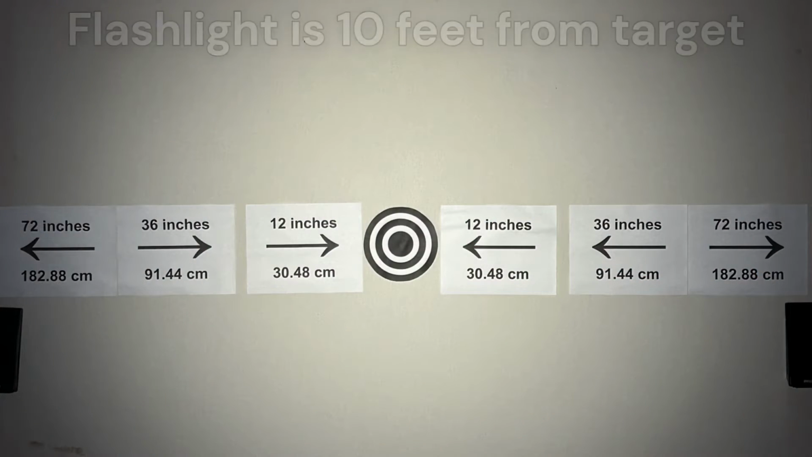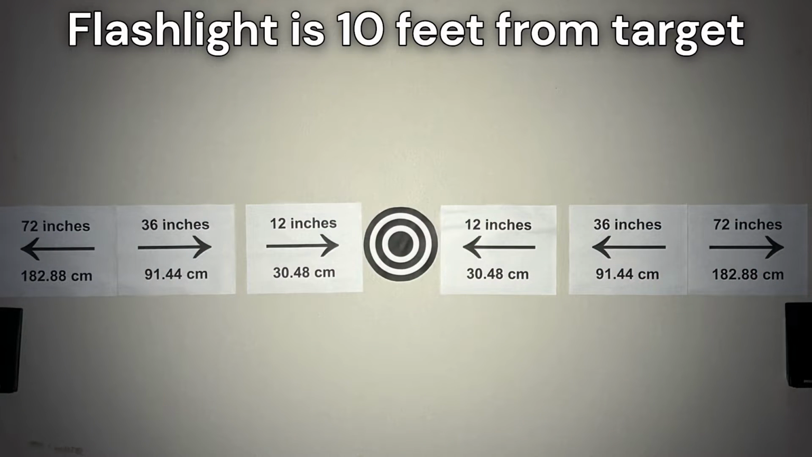The other thing I'm going to show you now is the beam pattern for this light. So at full power, what you're seeing in the illustration in front of you is at 10 feet away from the target, and the beam pattern is about 48 inches wide, which is pretty decent. Some of these flashlights you'll be seeing in their beam patterns are quite wide, and what happens is it dissipates the light over a wider area.